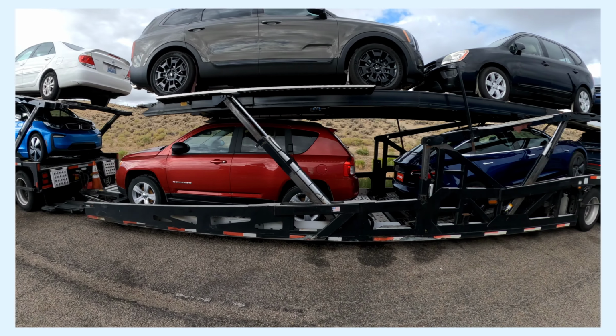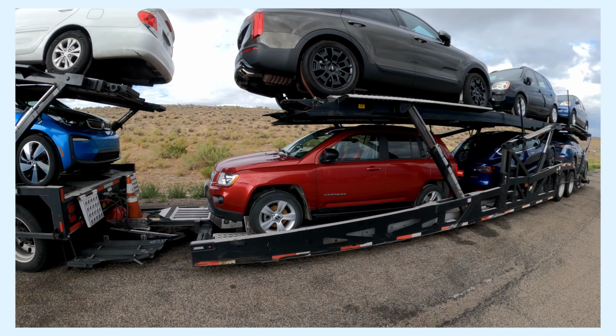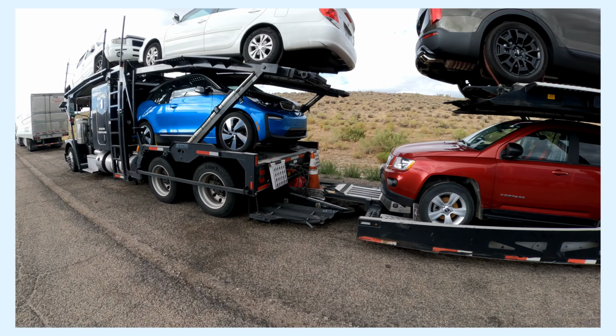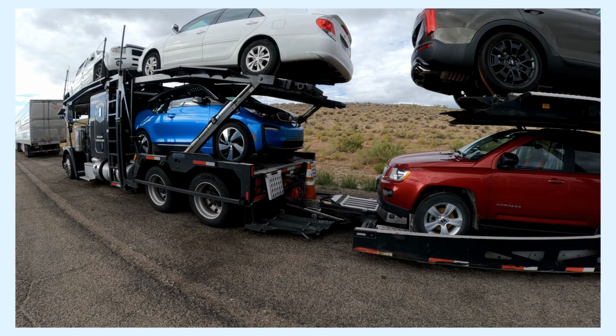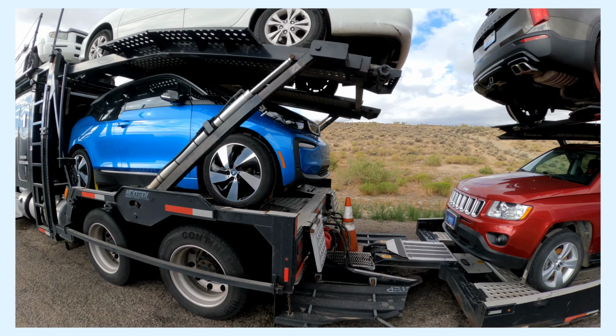Now, if you're just taking cars from one end of the city to the next, like a 300 mile radius, you probably could leave the keys in the cars, as long as you're not leaving the truck anywhere overnight with the keys. You want to always take the keys out of the cars. So none of my cars have keys in them. That's mandatory. I never do that.